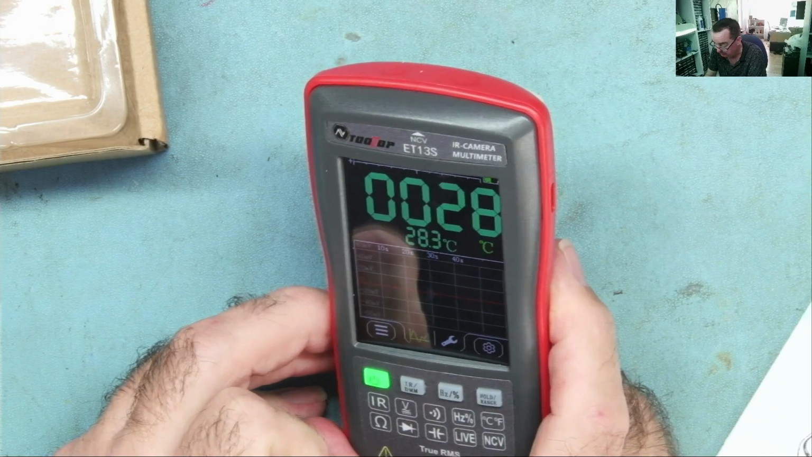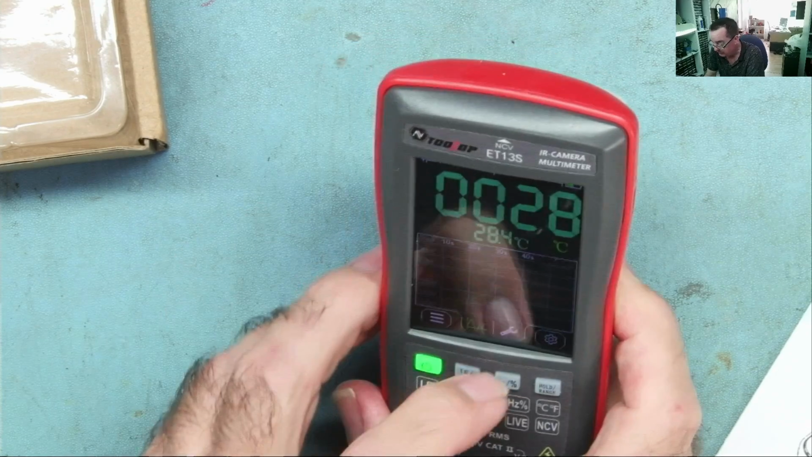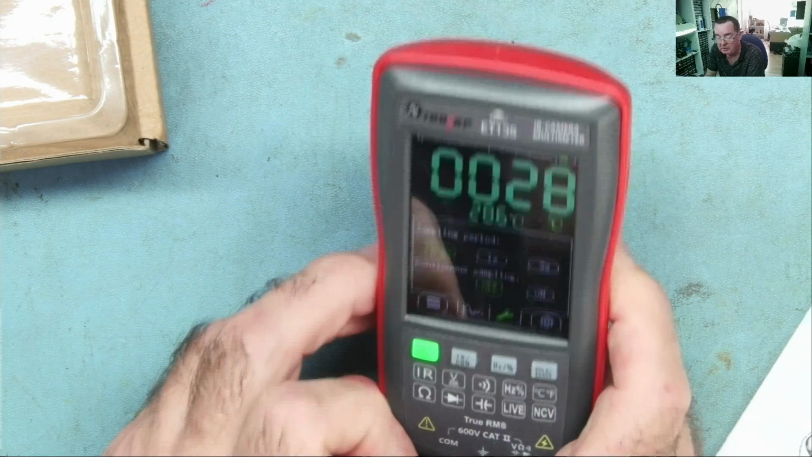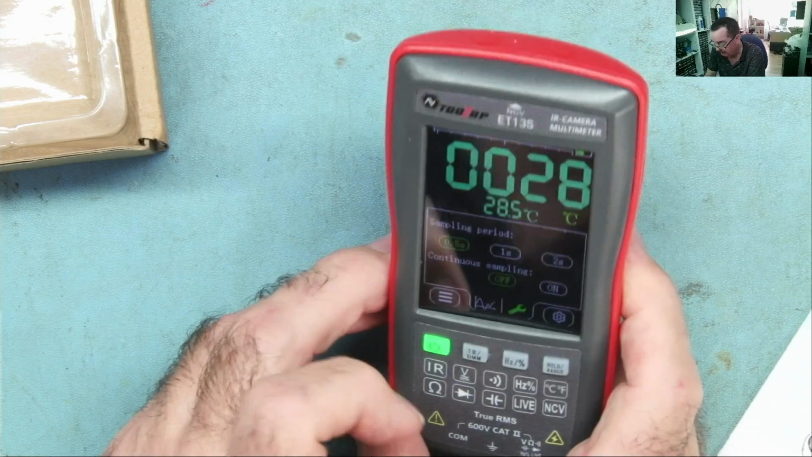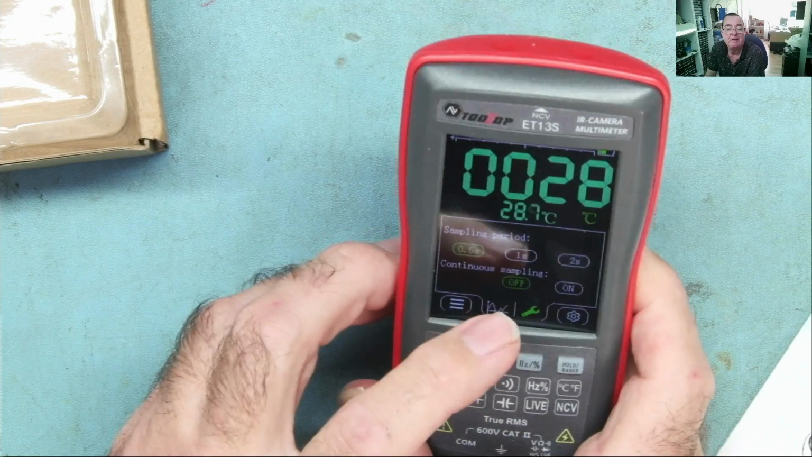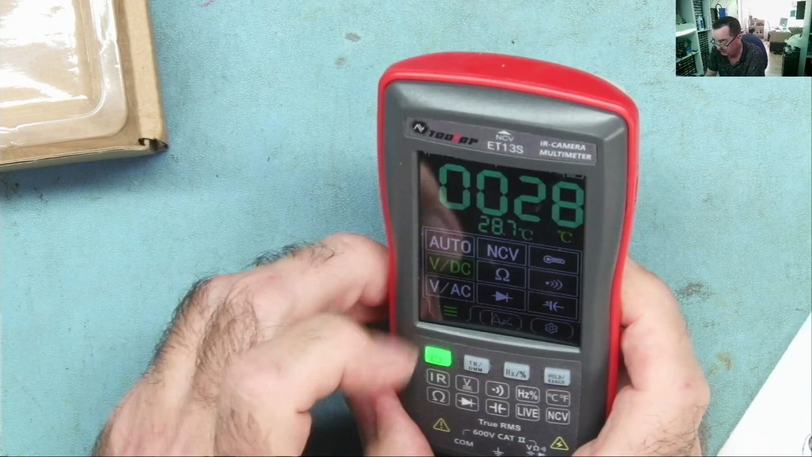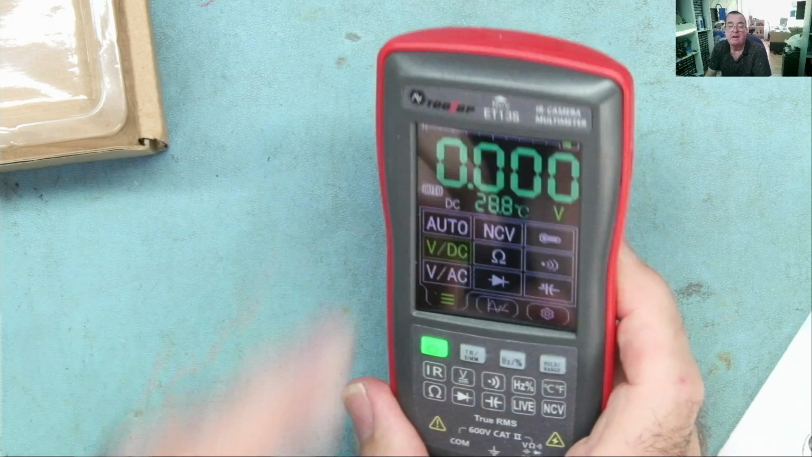Yeah, has some sort of readings over time. I'll tell you what, I'll just stop messing with this and we'll try it. I'll just read the manual a little bit. Oh yes, I can see sampling period and stuff. That is what I thought it was, okay. Let's try the multimeter.